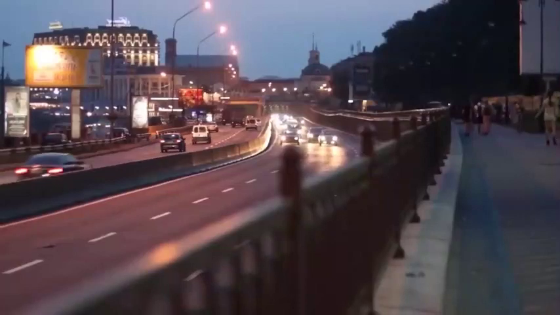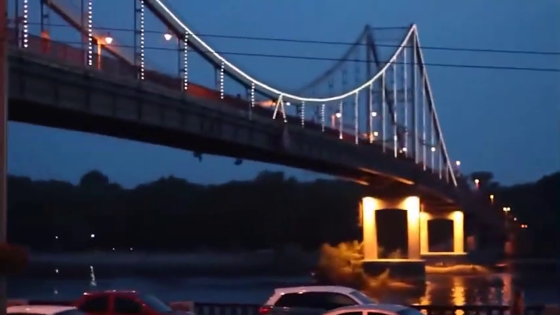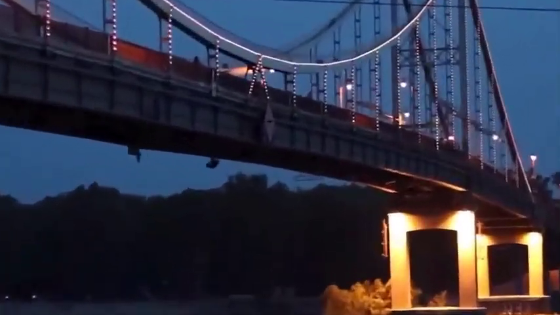This clip was taken a few years ago in Kiev before the start of the war, but what it caught was really strange. As the person filming looks towards the pedestrian bridge, we can see someone under it, climbing.